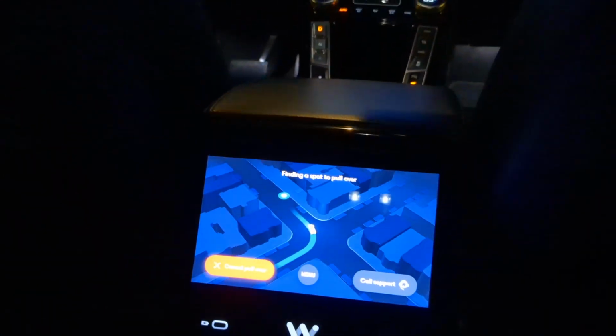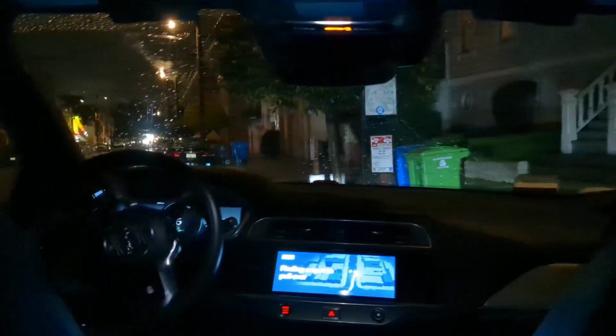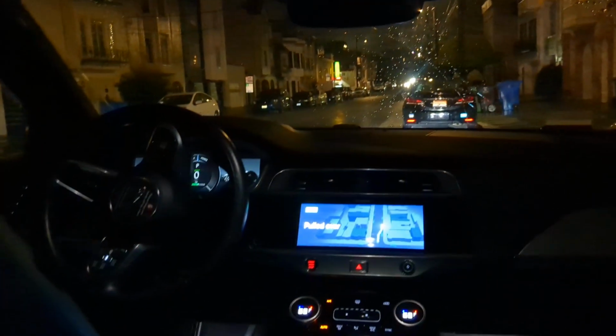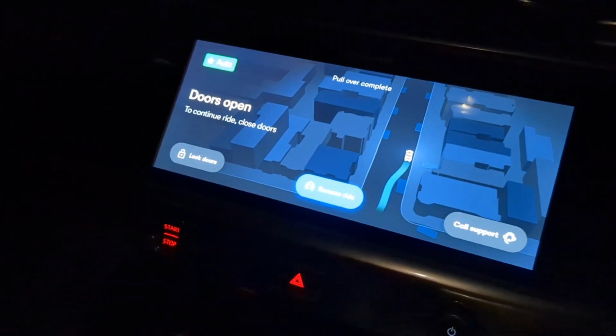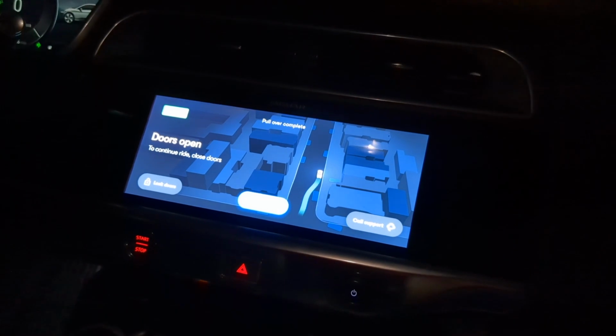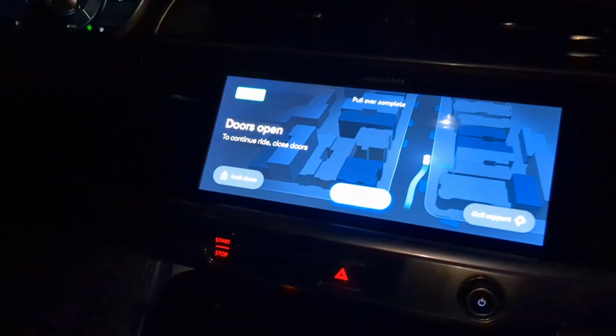I think I'm gonna try the pullover button for the first time. Looking for a good spot to pull over. Okay, I'm gonna move to the front seat because I feel much better up there. Okay, I moved to the front seat. I'm gonna resume my ride. Resuming ride.